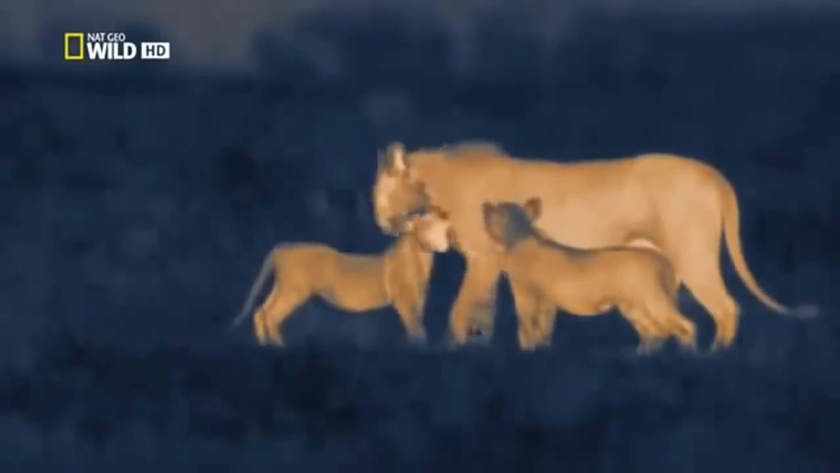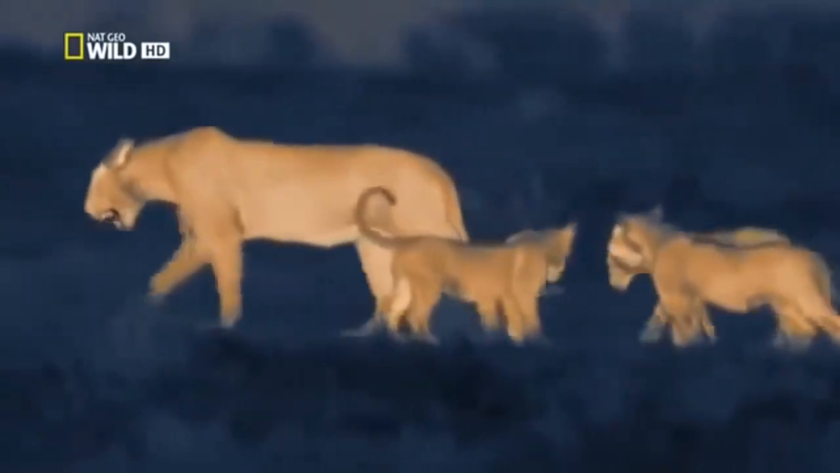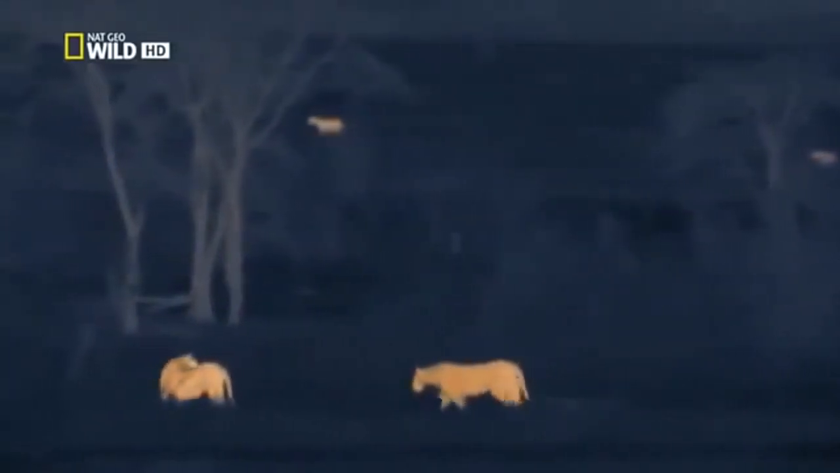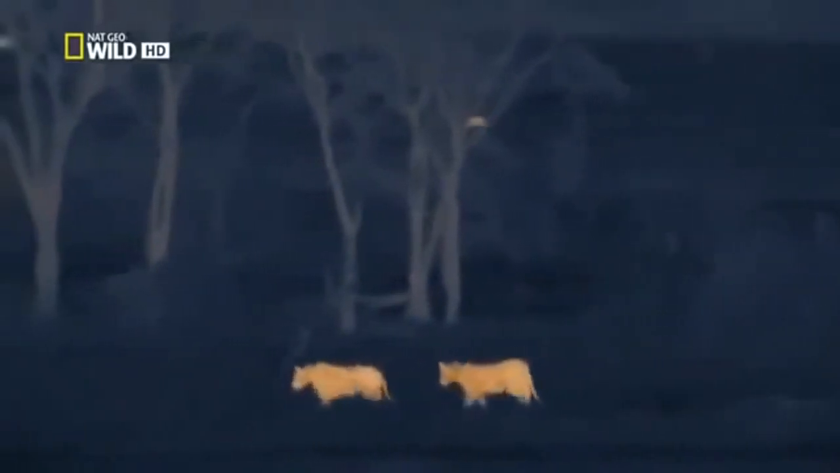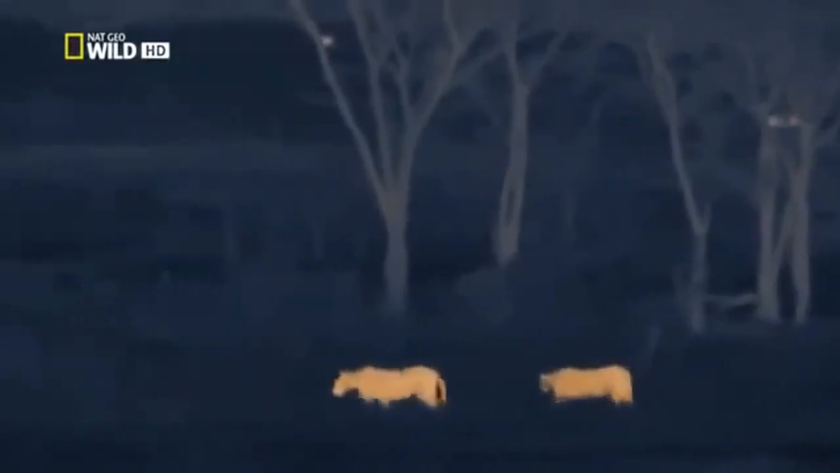The lionesses give a signal and the cubs stay put. These cubs are too young and vulnerable to follow. The cloak of darkness lets the 2 hunters move into the open without being seen. They'll need to be quick. Soon, the rising moon will reveal the lions to their prey.